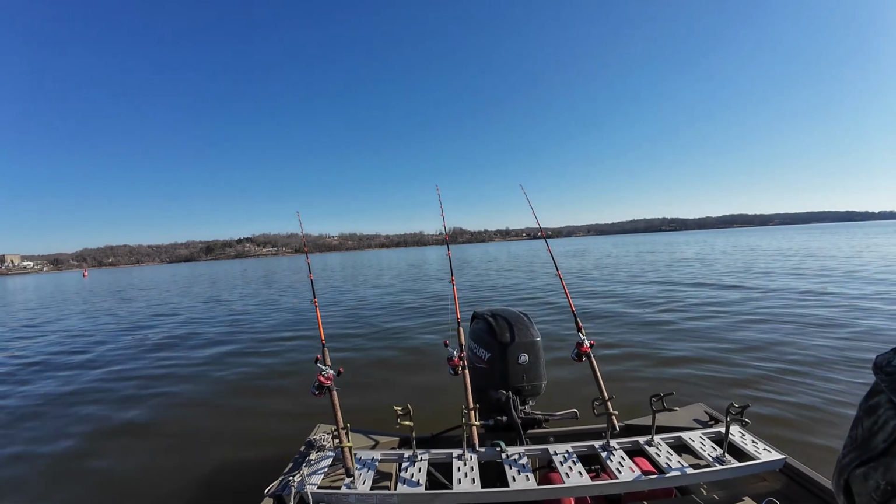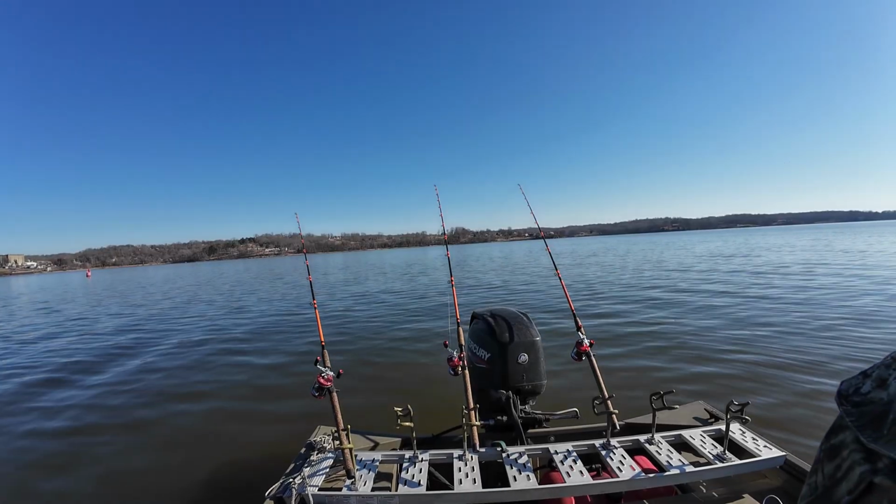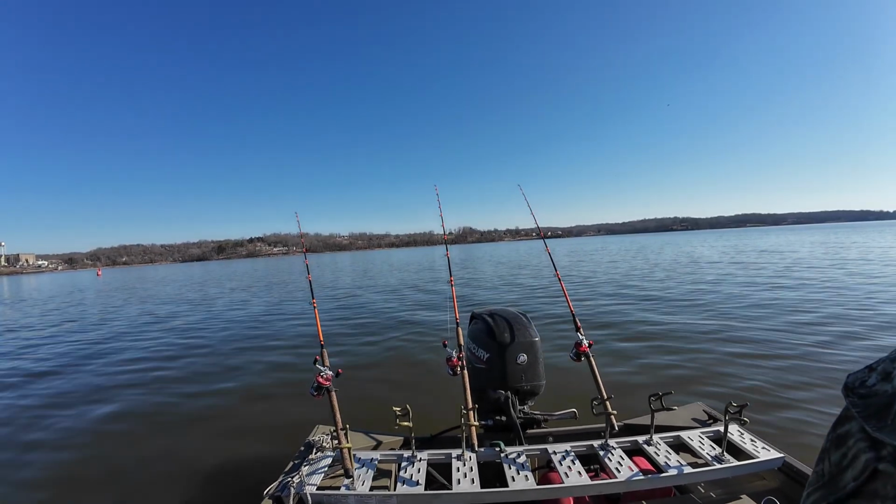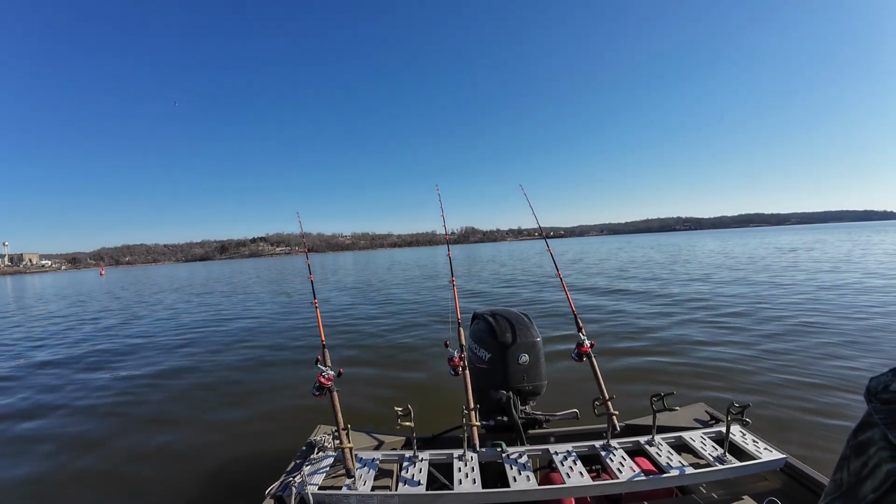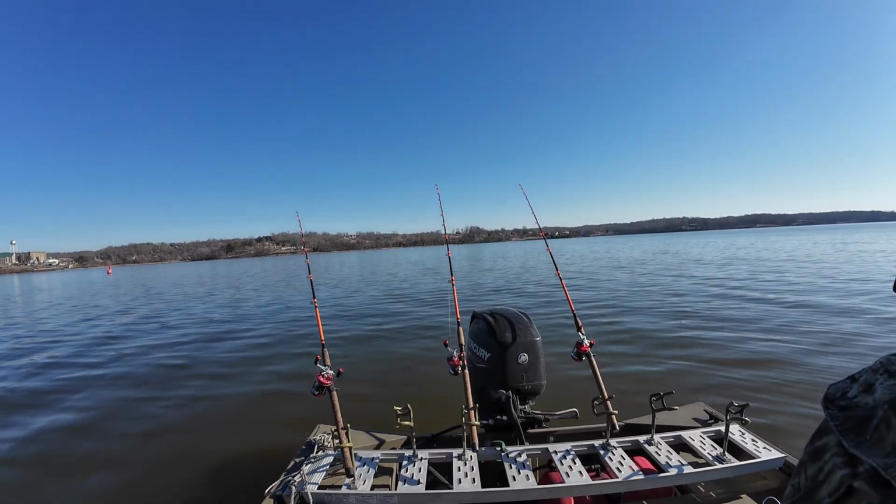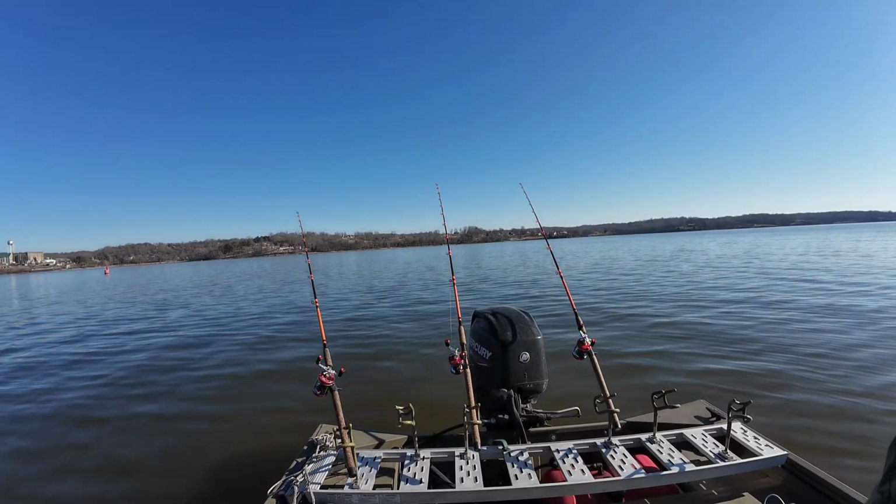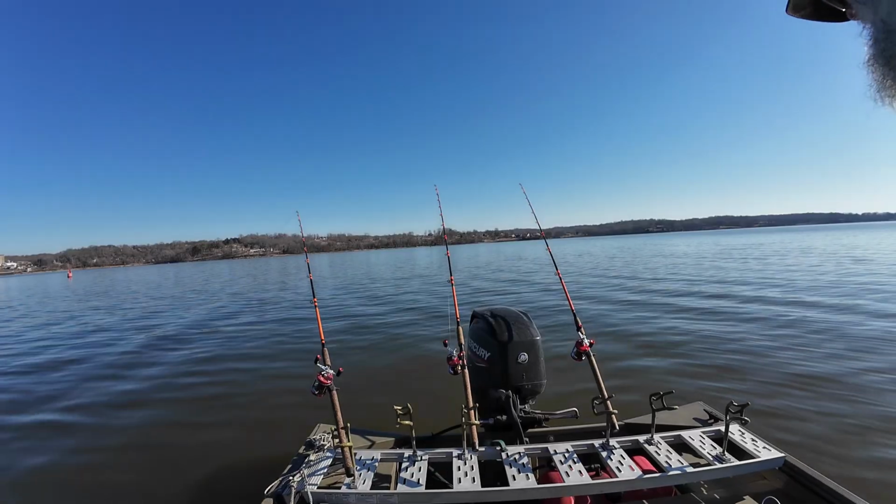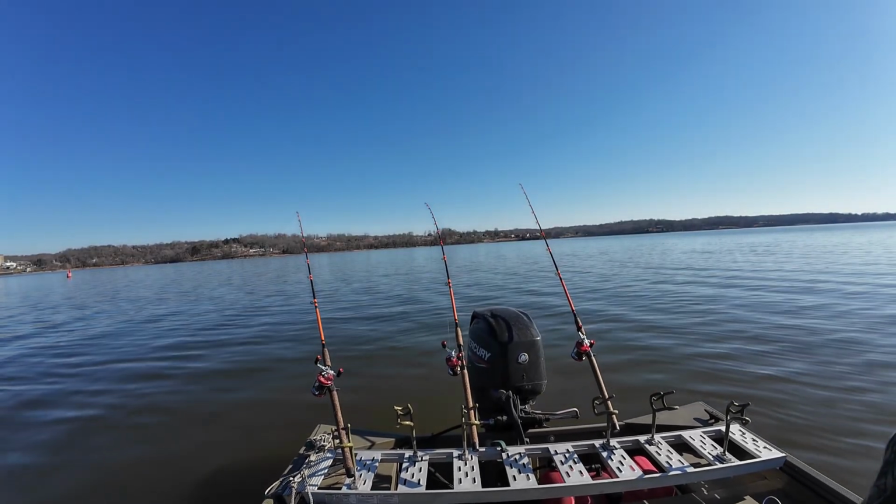Them fish will probably get more and more active as the day progresses because of this hot sunshine shining down on them. It's probably the warmest this water's gonna have been in the last 2 weeks. So they might eventually get up on the ledge or in the mouths of the creeks. I just can't tell if there's any current here or not. So that tells me there ain't a lot of current in here.